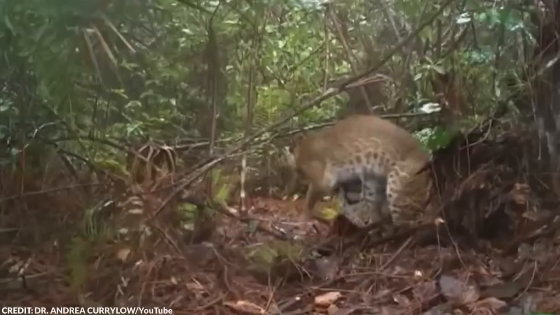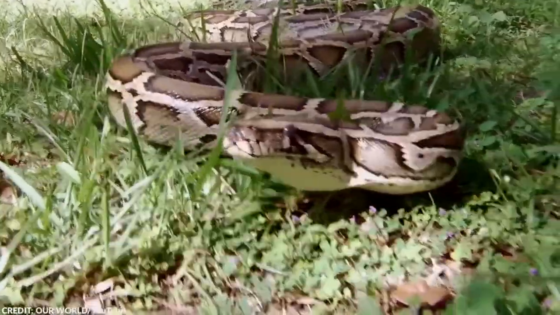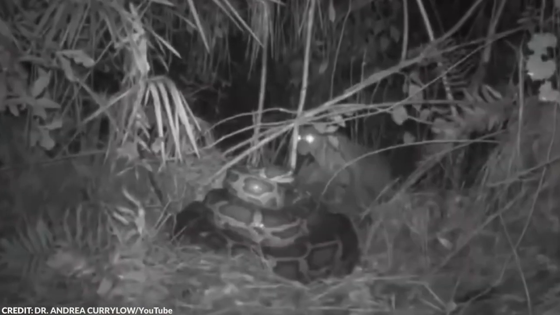The ecology teams were actually happy about the images because it was evidence that the native species were learning to stand up against the Burmese pythons. They even hope to see more of this type of behavior in the future.